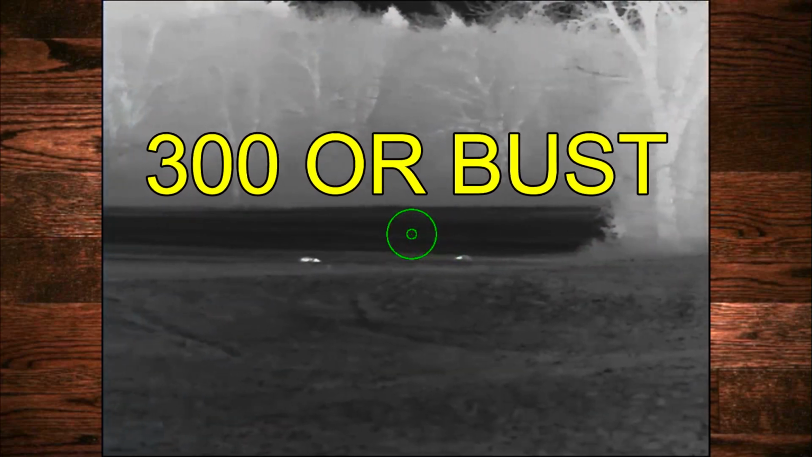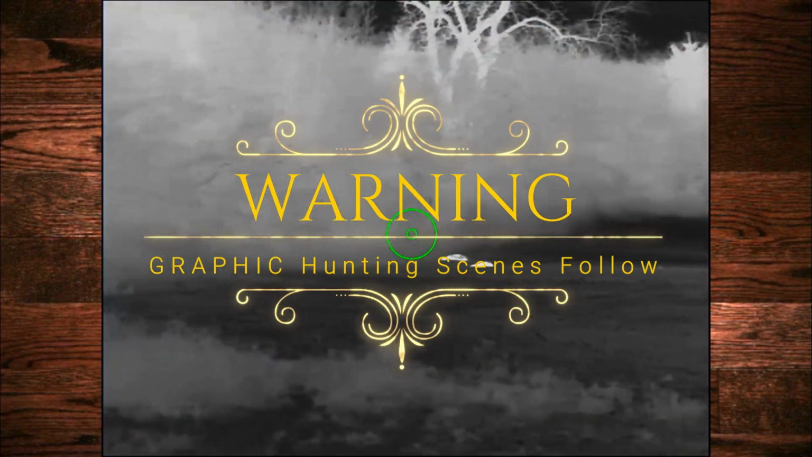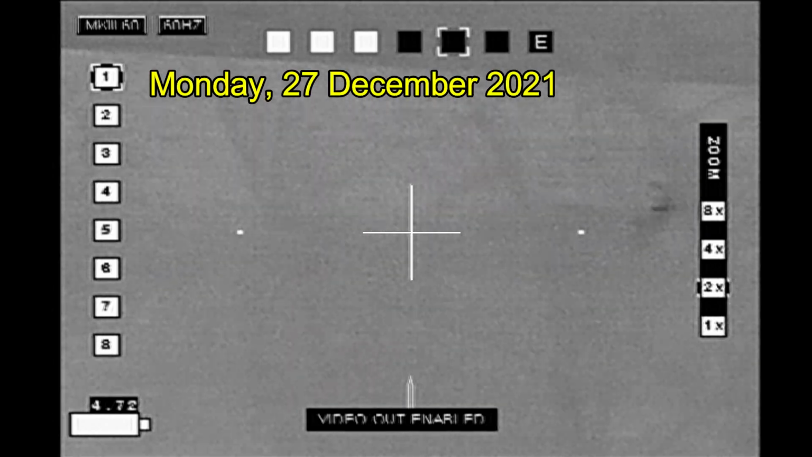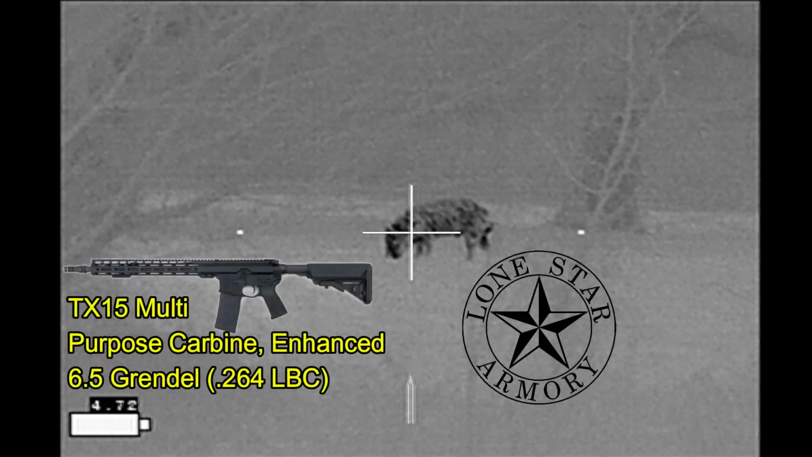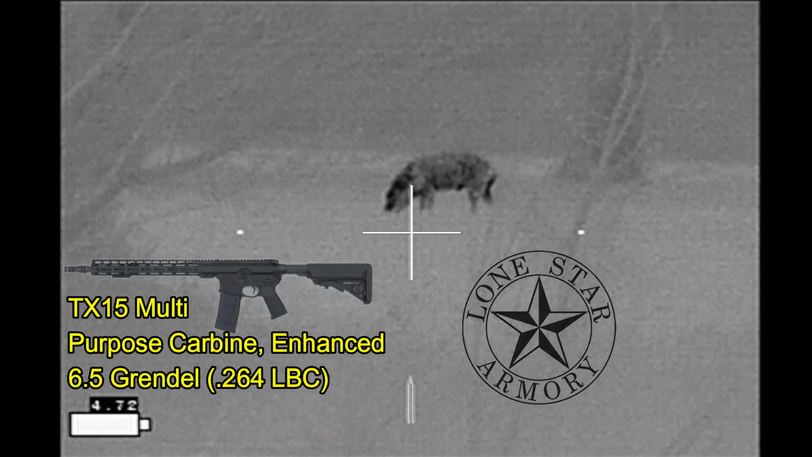295 down so far, and 5 to go before the end of the year. Carpe Jesus when hunting up in North Texas. Haven't been seeing very many hogs, but here on Monday I've got a nice hog there across the ravine. I want to shoot with my Nosler Armory TX15 multi-purpose carbine enhanced.